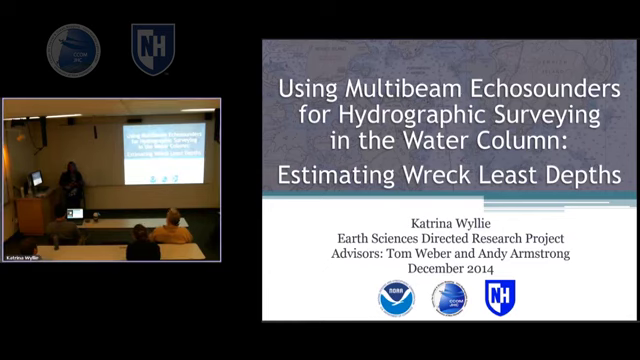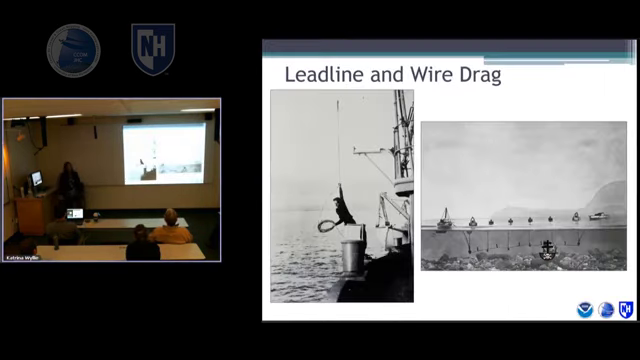So I'm going to focus on the methods of how we find a wreck lease depth. And when I say navigation products, my definition for this talk of navigationally significant is the IHO, the International Hydrographic Organization's definition of 40 meters. So if something's sticking up with less than 40 meters of water above it, I'm calling that significant. So with that, how did NOAA start finding wreck lease depths?